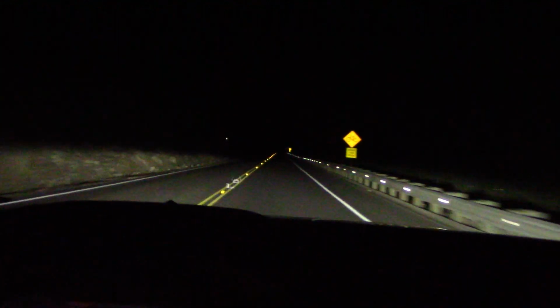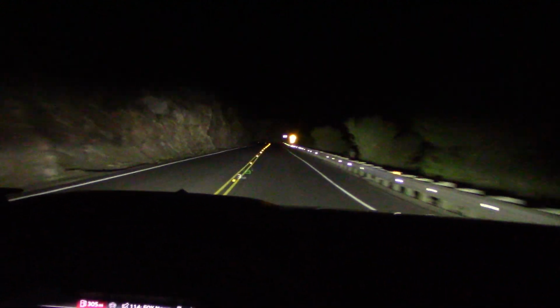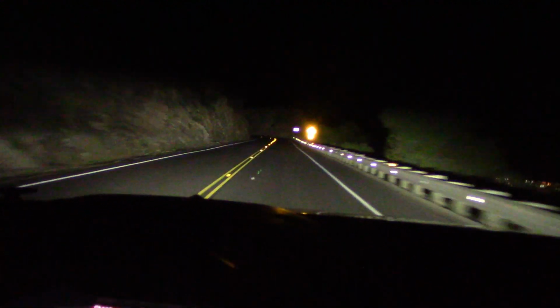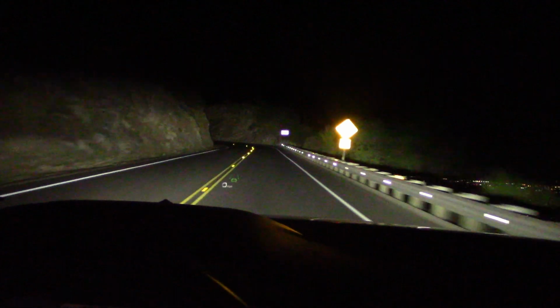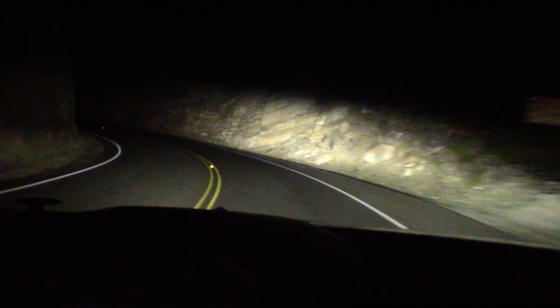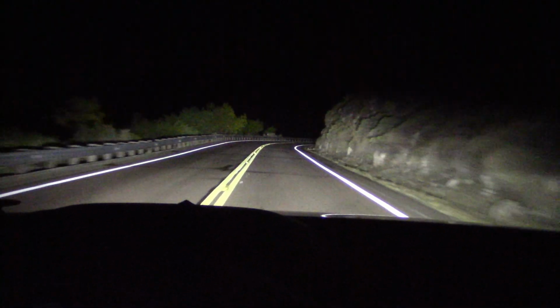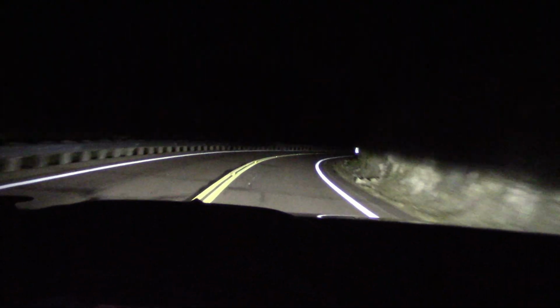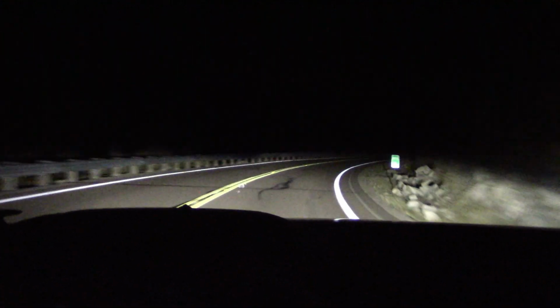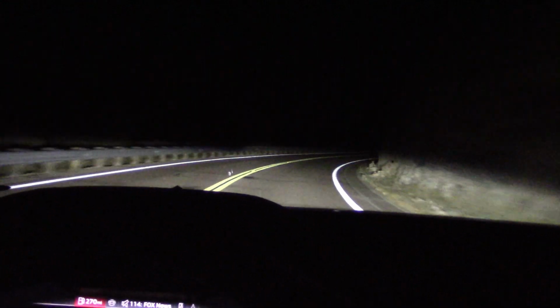But there's a lot of skunks out here. I prefer to leave the brights on myself. Also some bigger animals that you get up to the higher elevation that I don't want to hit. I'm not a fan of the low beam setting on these lights, which is typical on most of these modern type of headlights. I like to see all around me, not just the bottom half.